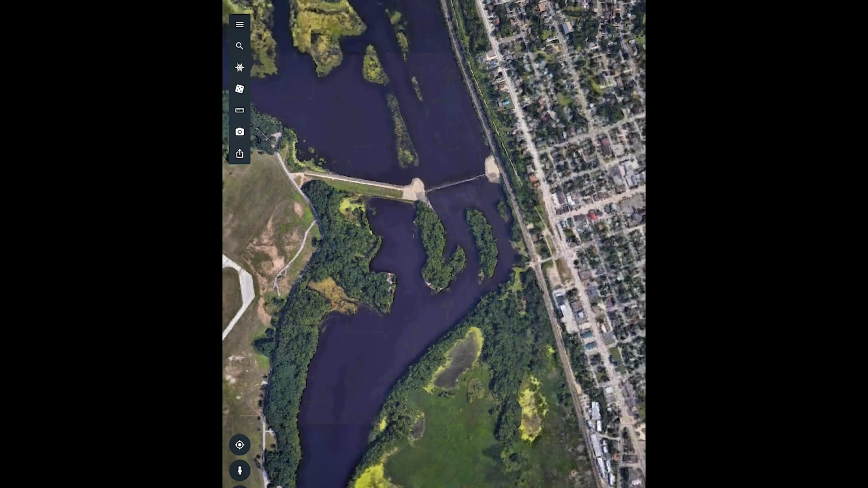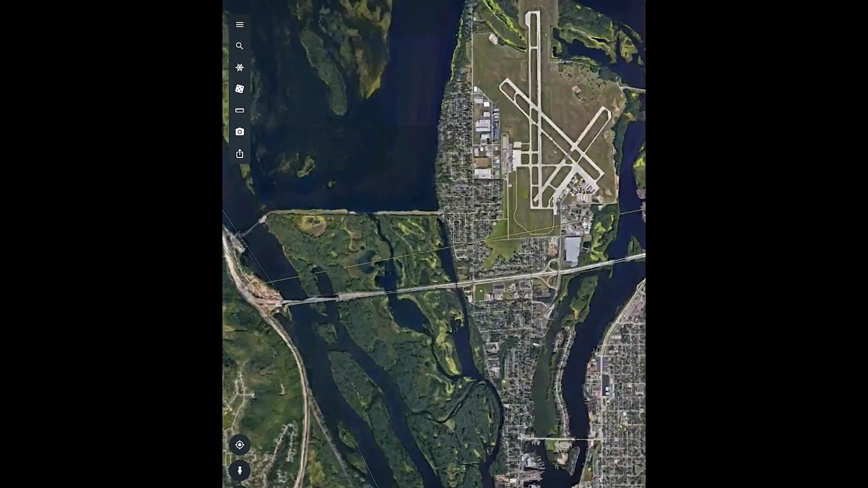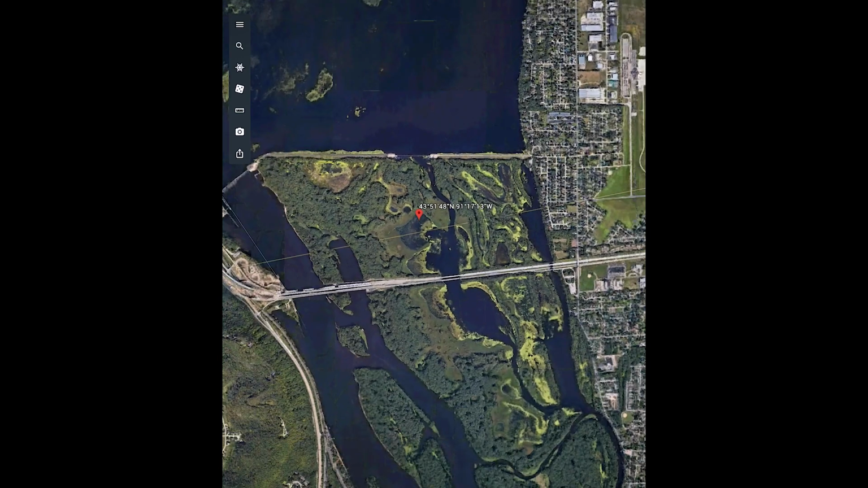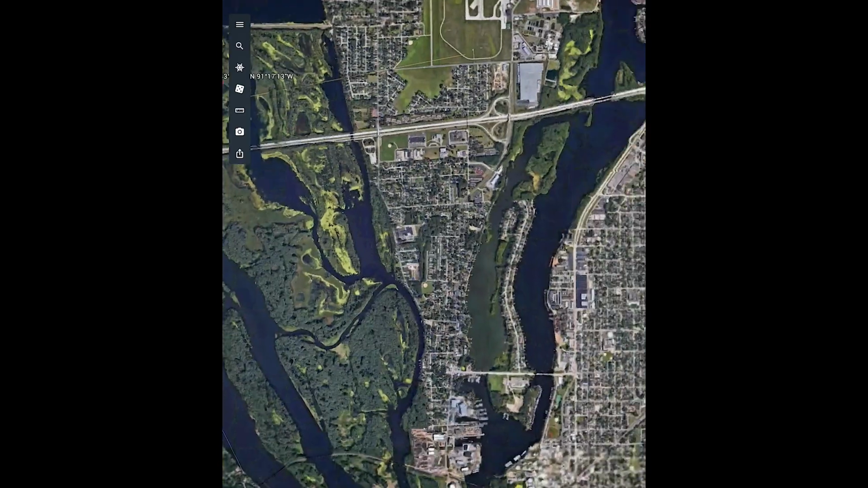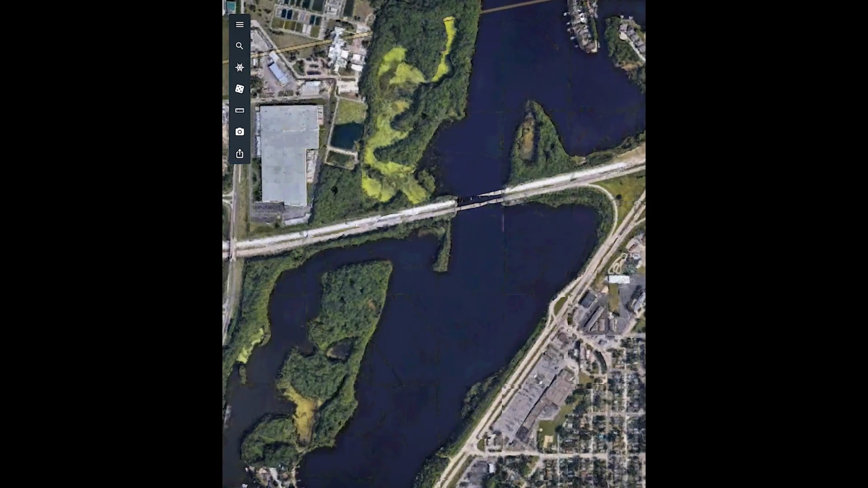Great place to start. I mean, that dam, the water coming through there, lots of fish caught beneath that dam. Hot Defoe won a tournament right there below that dam. So just lots of current coming through there. Great place to start. But then when you come down the Black River, you've got these bridge pylons. It constricts the current.